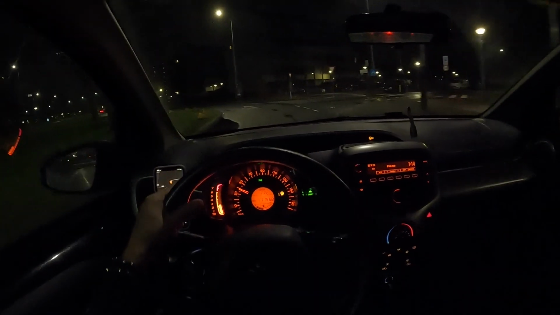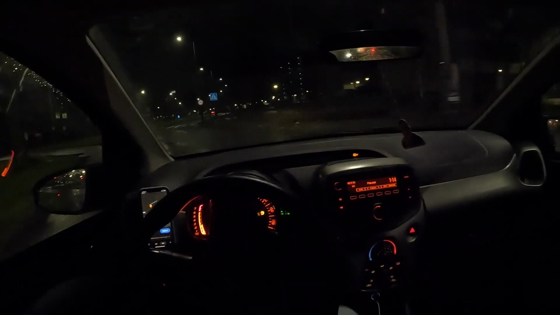Besides that, we're in Amsterdam now, in Slotermeer.